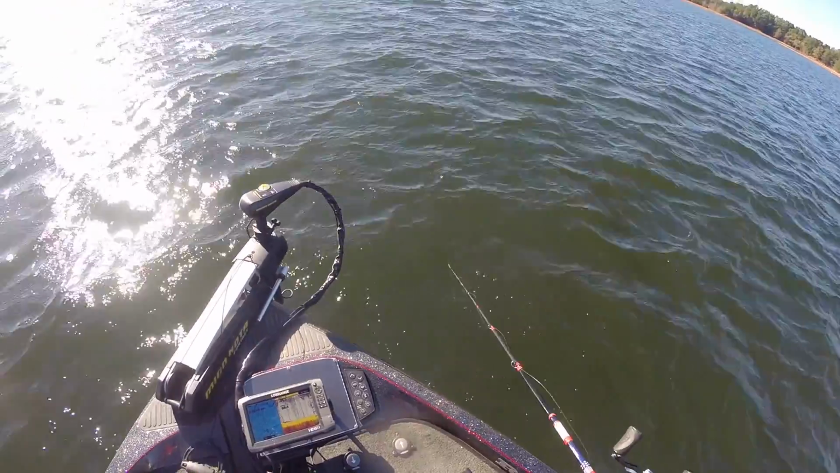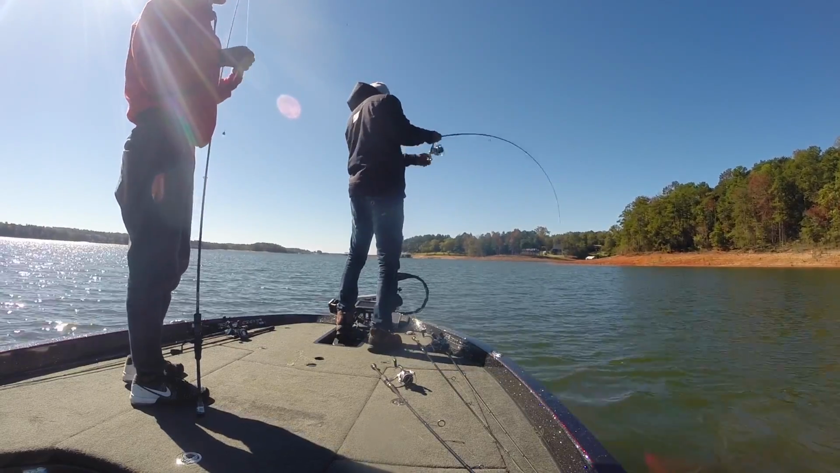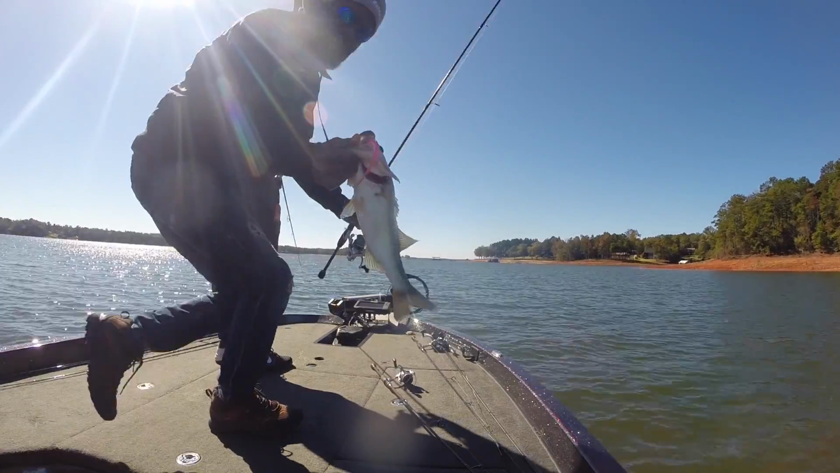So that's a little bit about how I use my electronics when I'm out there fishing. I use them to find structure, I use them to navigate, and I also use them to actually catch fish. So spend some time with your electronics. That's the best way to learn how to use them, is actually getting out there on the water, looking at the screen, and experiment with them. Spend some time with them. I can promise you it's going to make fishing a lot more fun, and your tournament results are going to show.